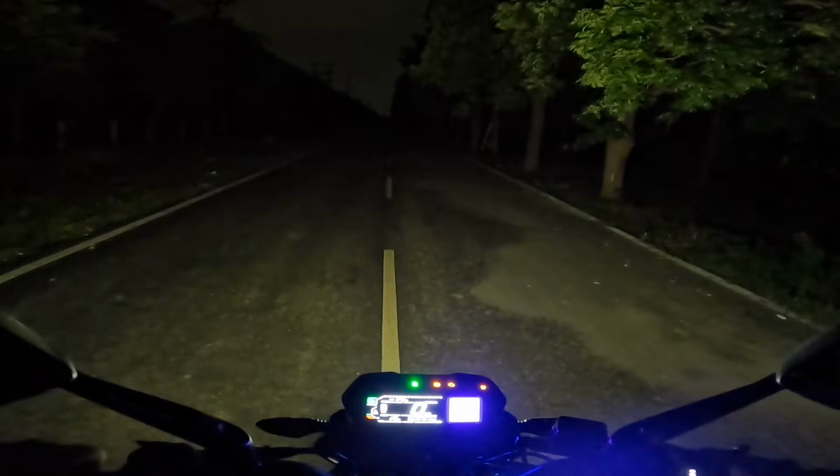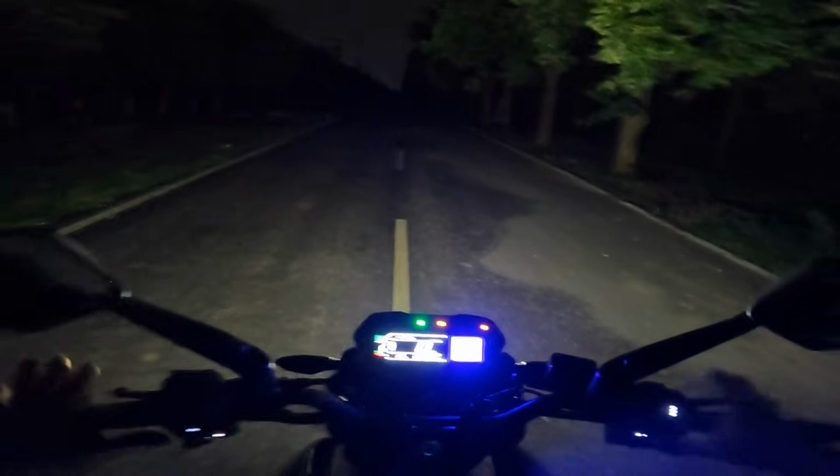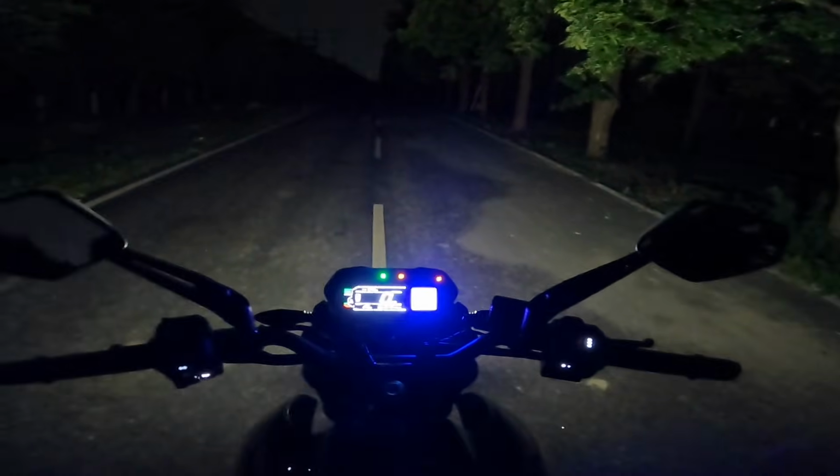This is how the road looks, and these are the DRLs. Okay, the switches are not backlit, but then yes, you have the markers to help you. And still the DRLs.